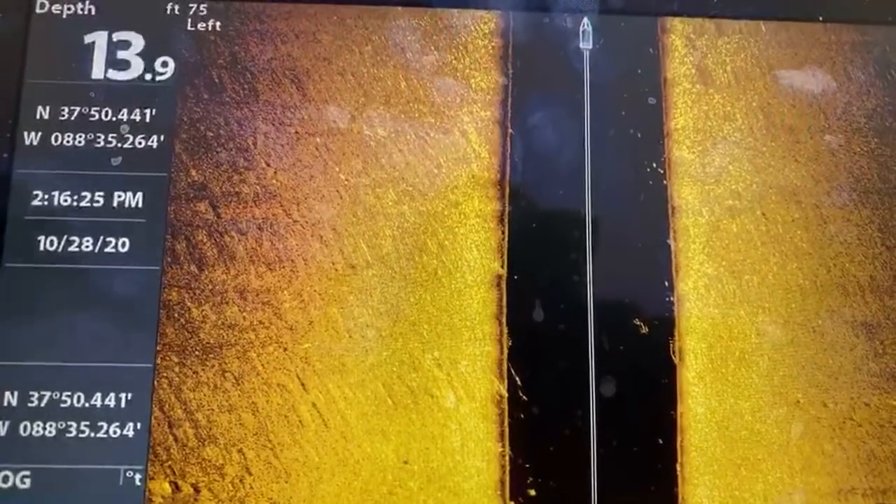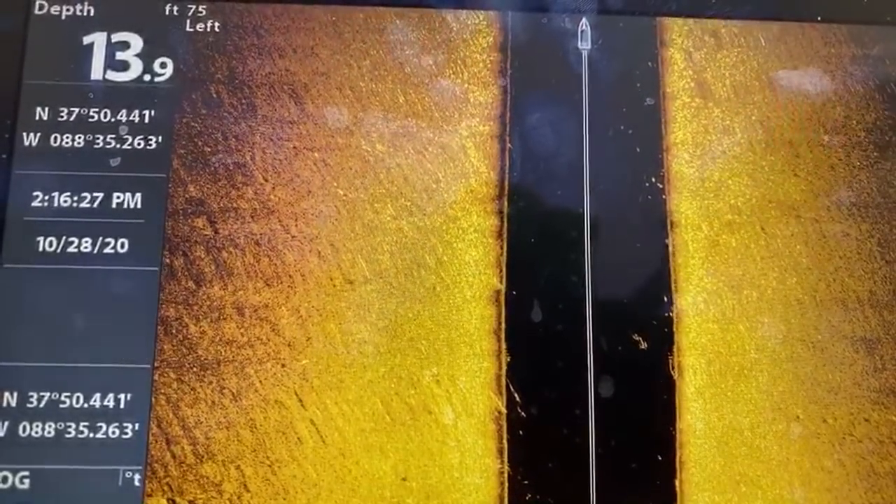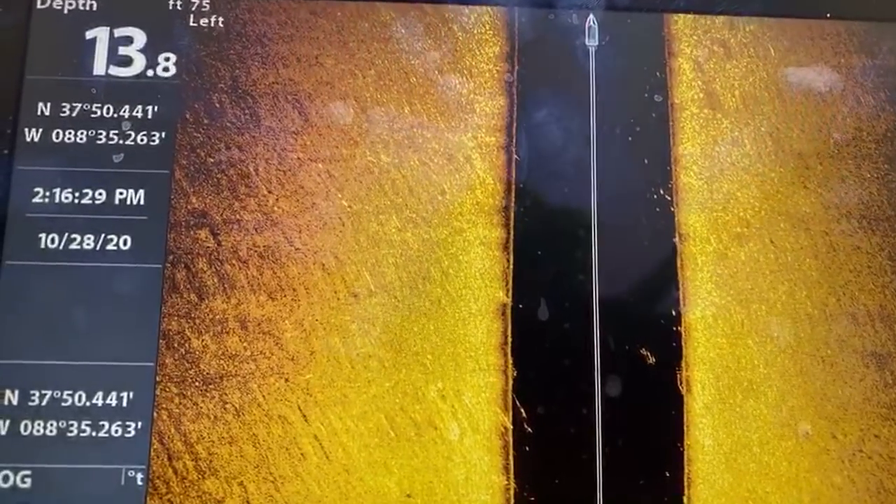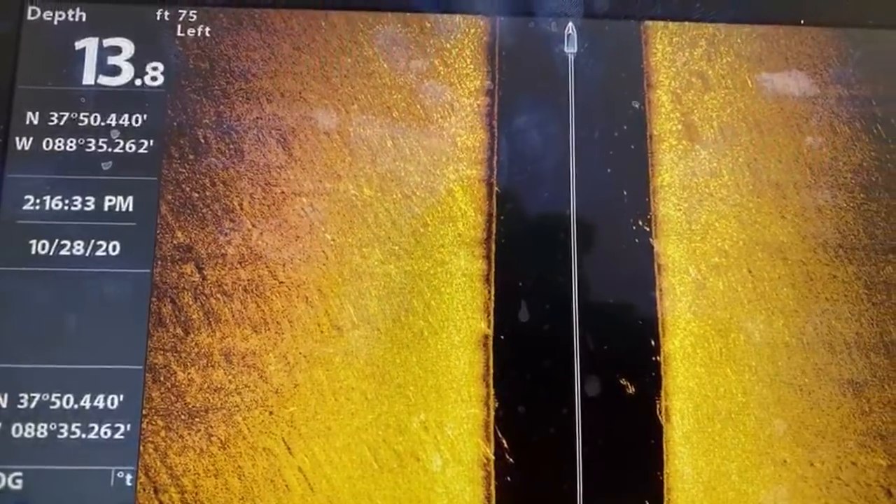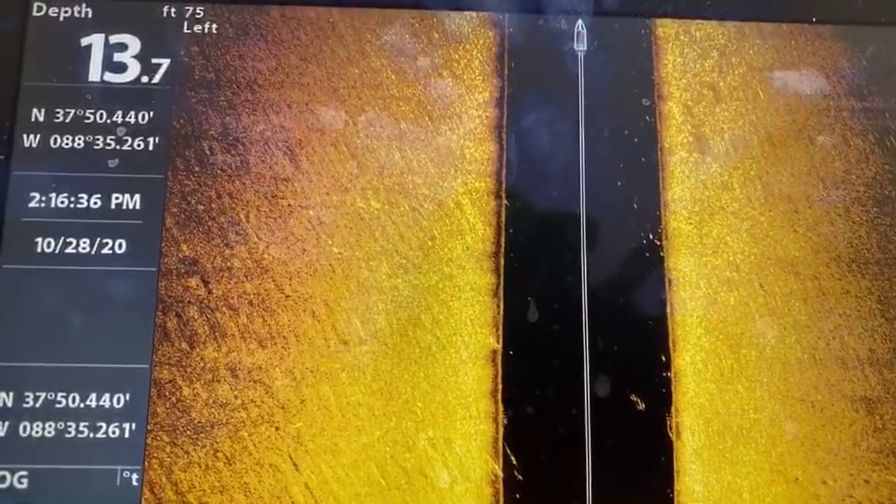What graph am I using? Jigging with Jordan, I'm using the Humminbird Helix 10 Mega side imaging.